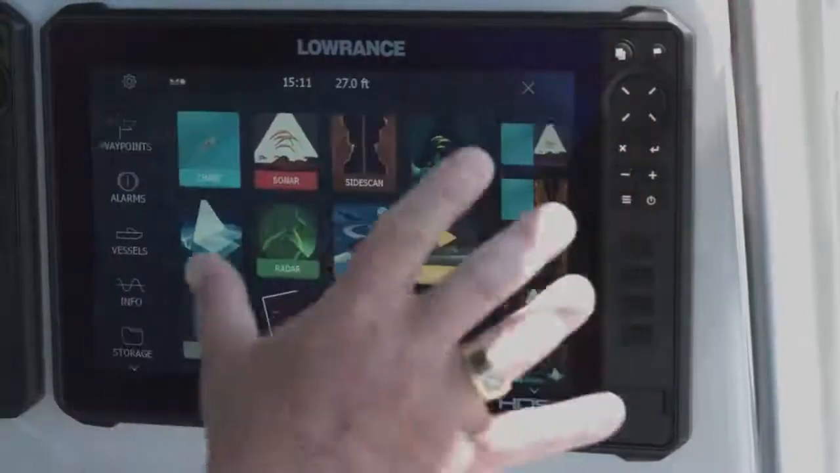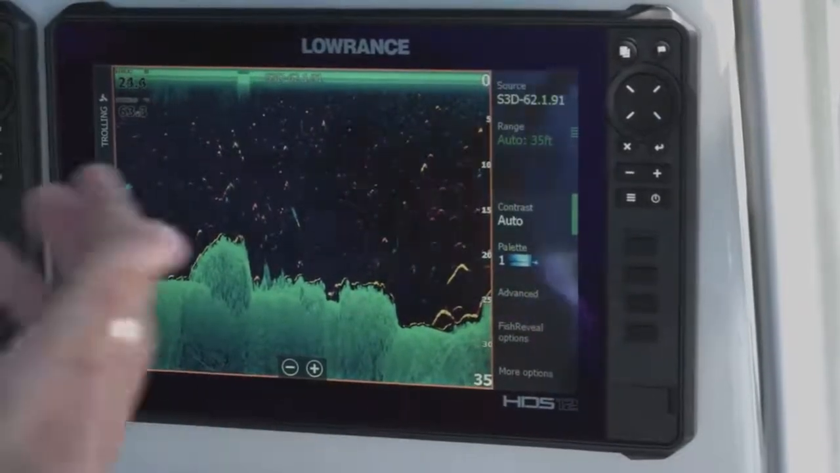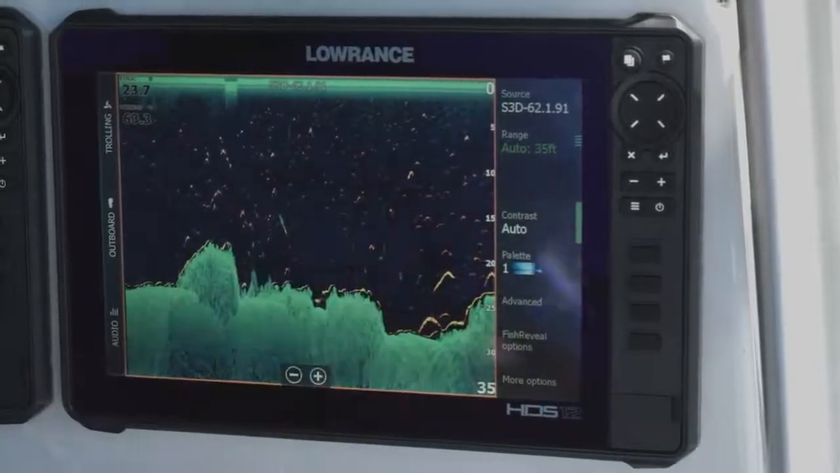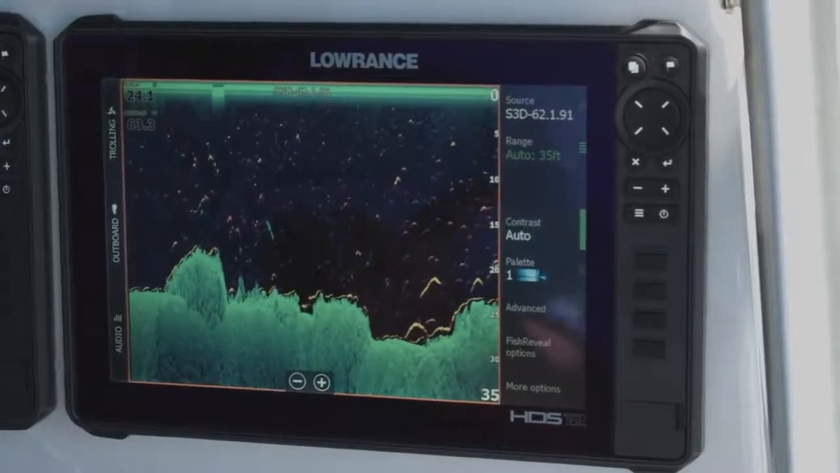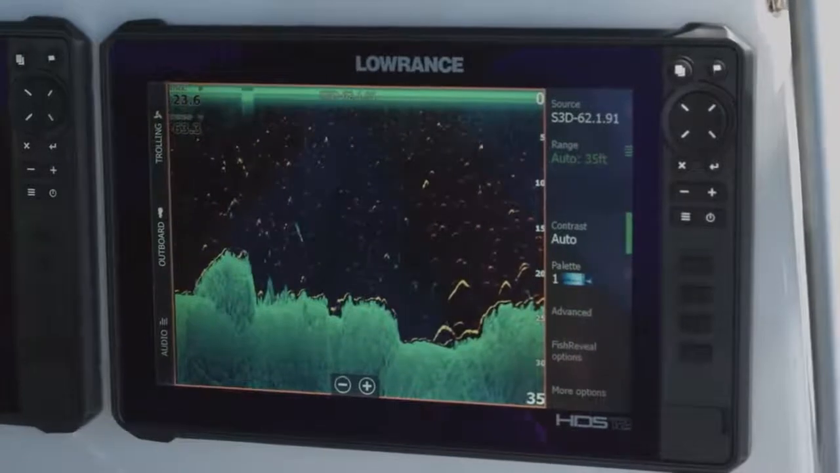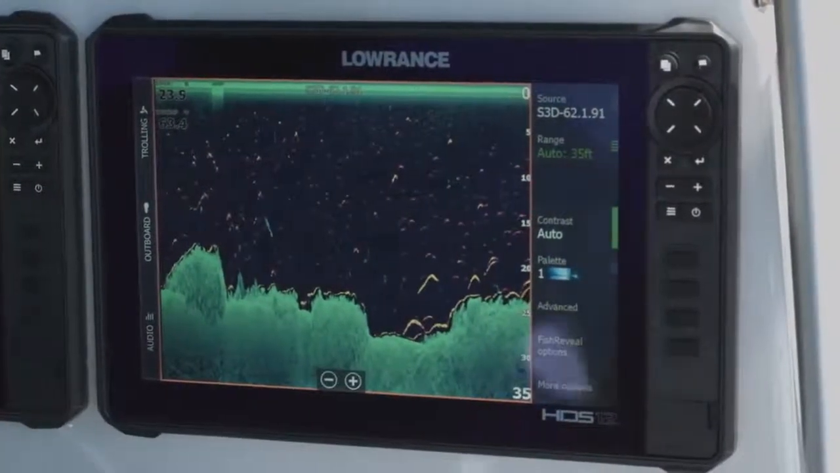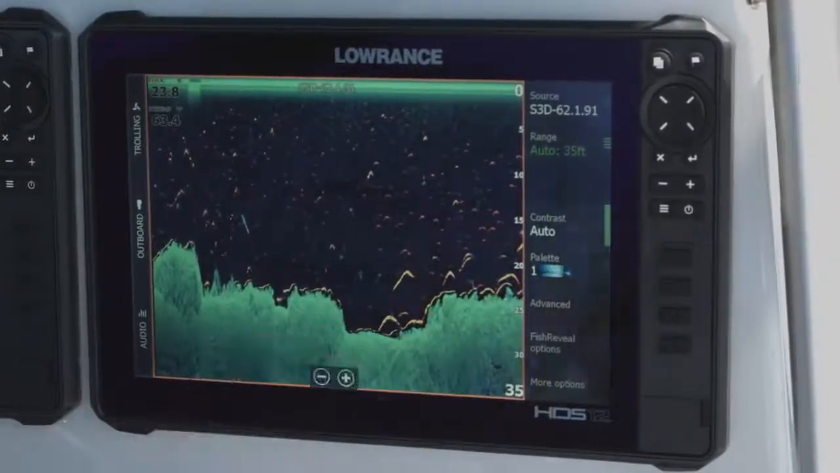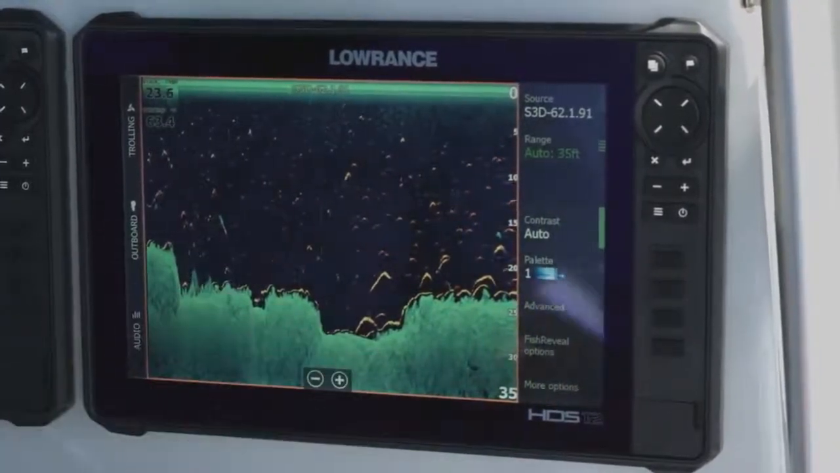The other thing with the StructureScan 3D module is you also have the DownScan imaging. As you can see here, we're using fish reveal. Some people may ask, what's this line on the bottom here? Well, with my fish reveal, my 2D transducer and my StructureScan 3D transducer are sitting at slightly different heights. That's why sometimes I'll get this line along the bottom, because my 2D transducer is reading this as the bottom, and my StructureScan 3D transducer is reading it just a little bit deeper because it sits up a little bit higher. But again, we're using fish reveal here.